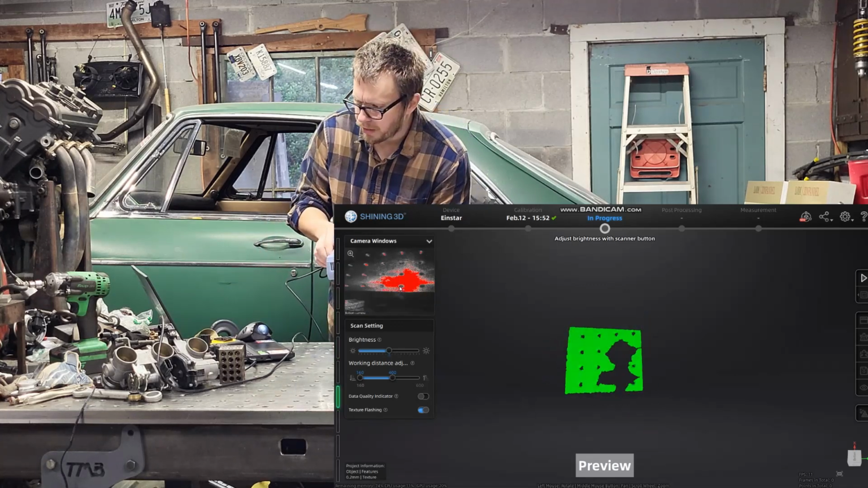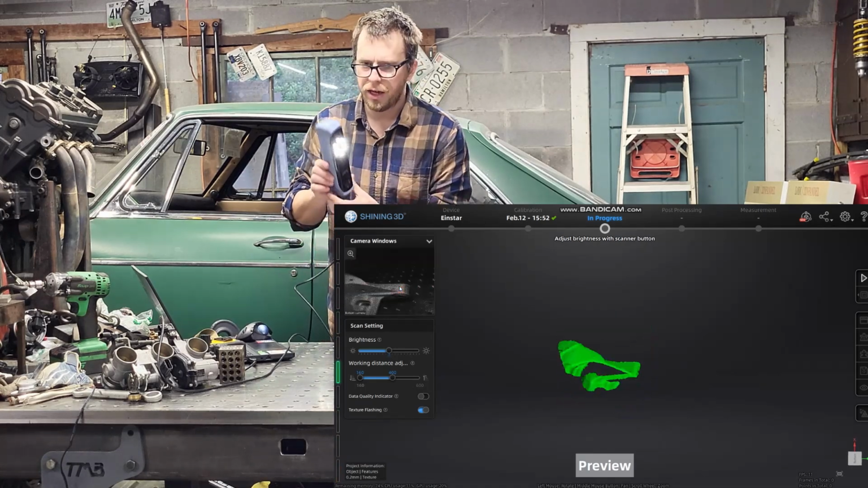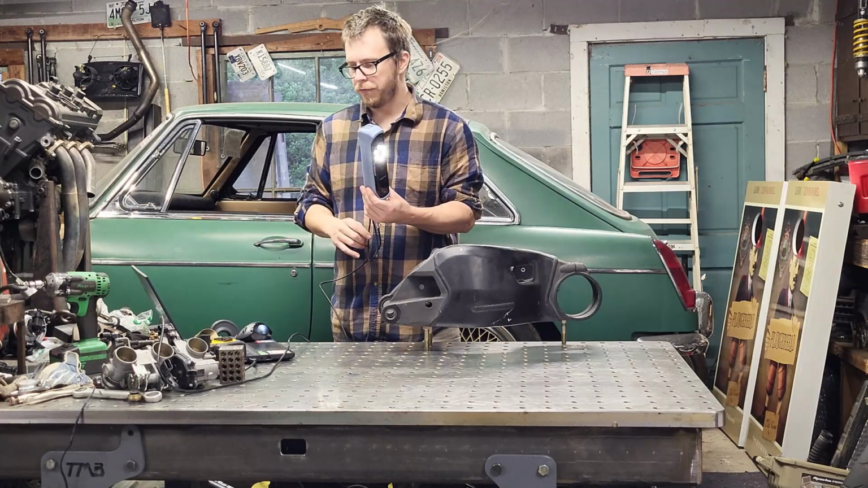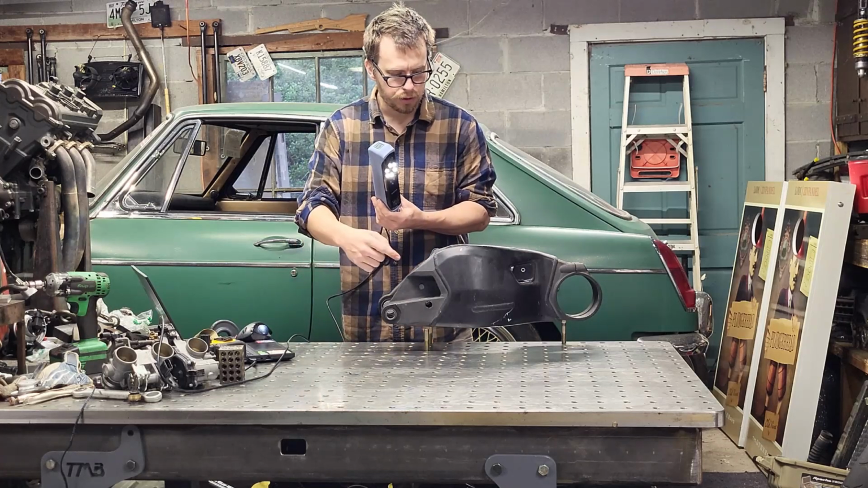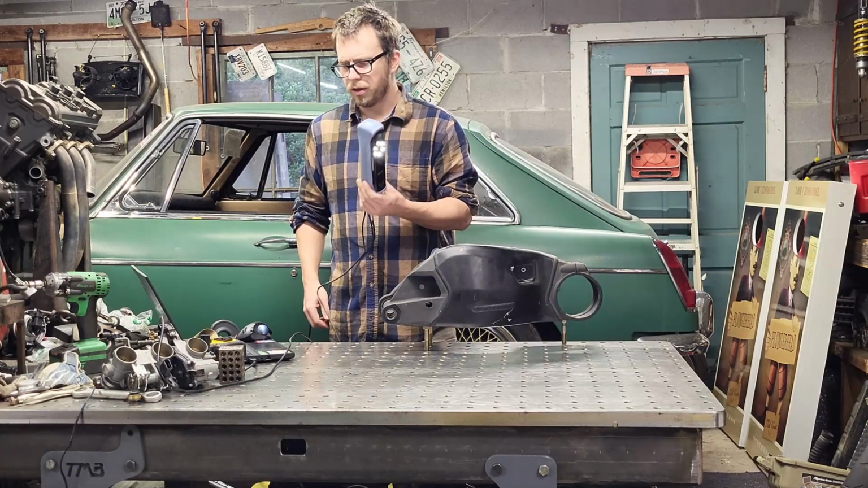Now if you do a real shiny surface like this table, it's going to be a lot of red. The scanner is not good for shiny surfaces. You need to spray it with something that's going to give you an opaque or a matte finish. The swing arm will be fine. It's not shiny. It's anodized black. Part of it's cast, part of it's sheet metal. So the sheet metal part's a little shinier than the cast part, but this should pick it up just fine.